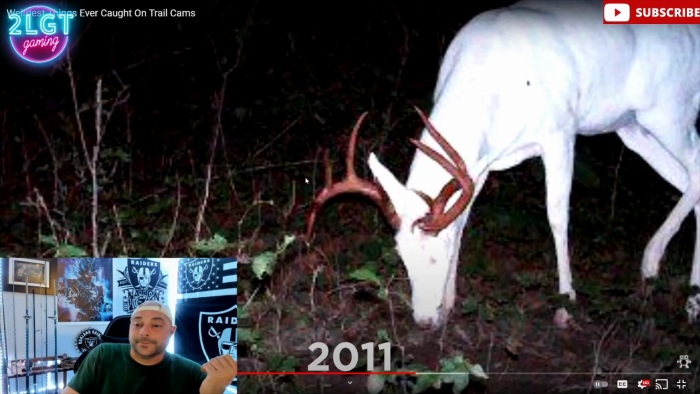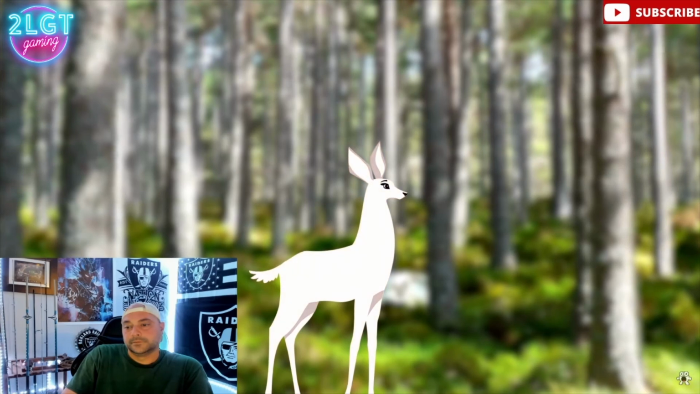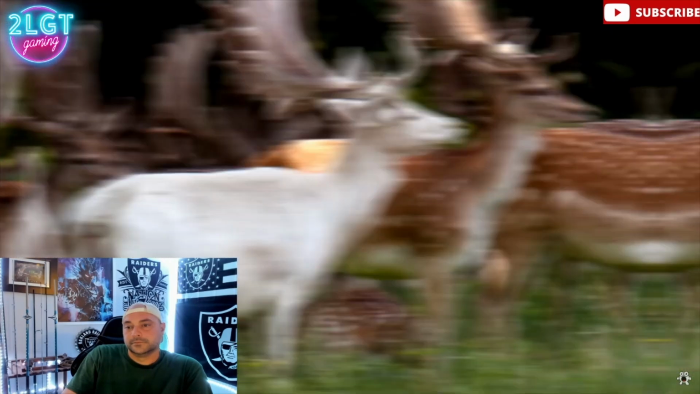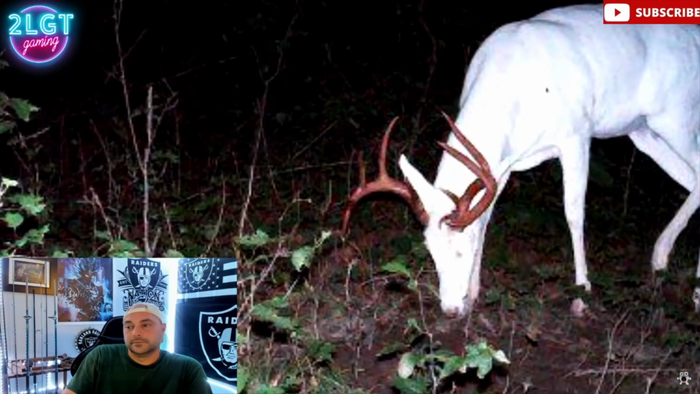They really do. The amazing color of the deer's coat is caused by a recessive gene that prevents the production of melanin. Without it, there's little or no natural pigment in the skin or hair, leaving it bright white. It's a rare occurrence, with research showing there's about a 1 in 20,000 chance of an albino fawn being born. Suffice it to say, this trail cam caught one very lucky shot.